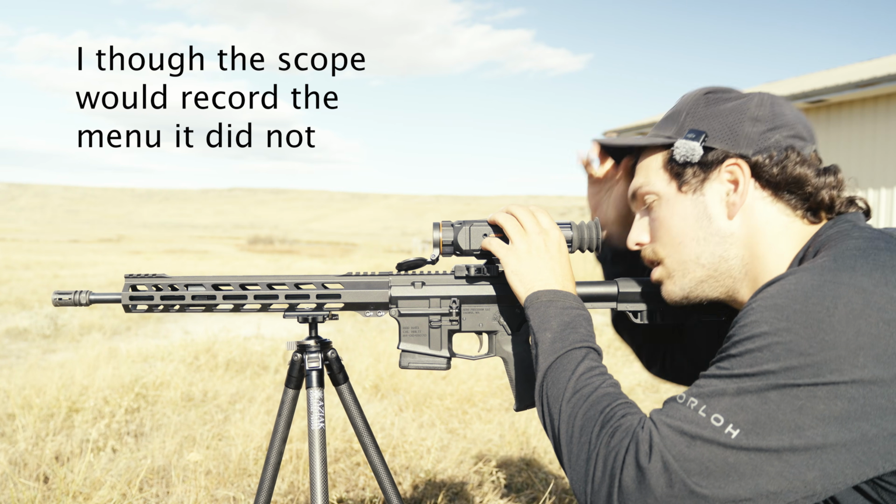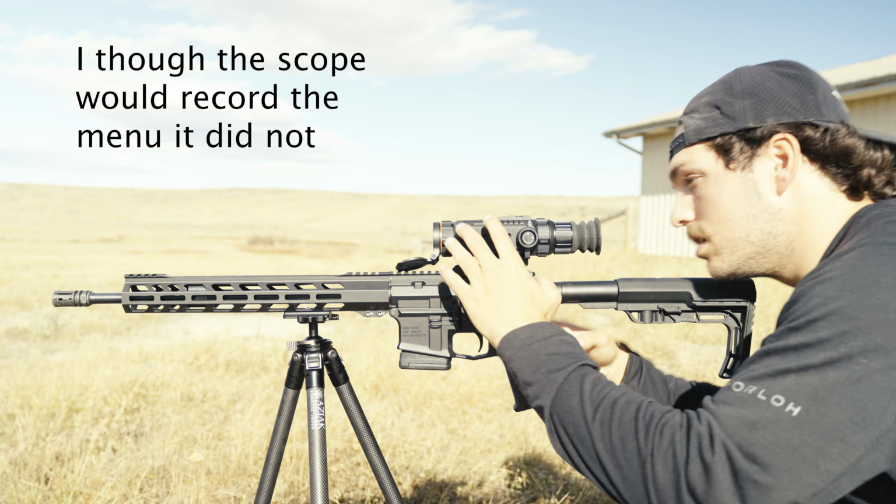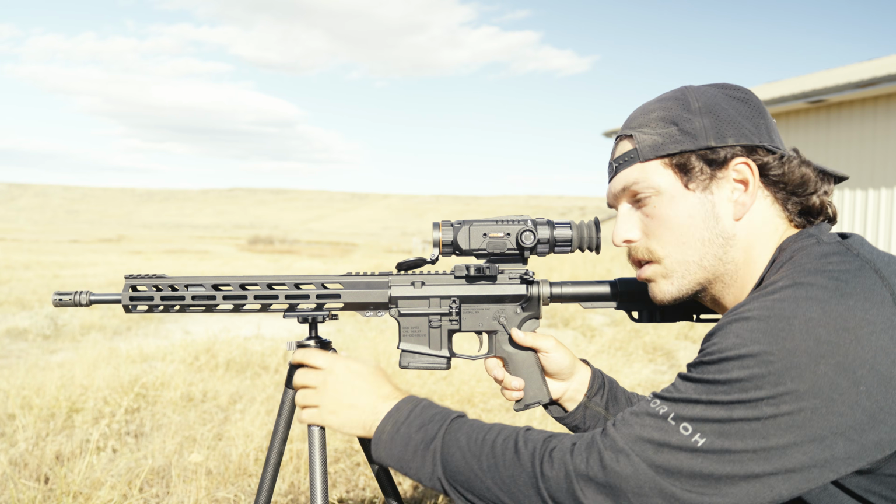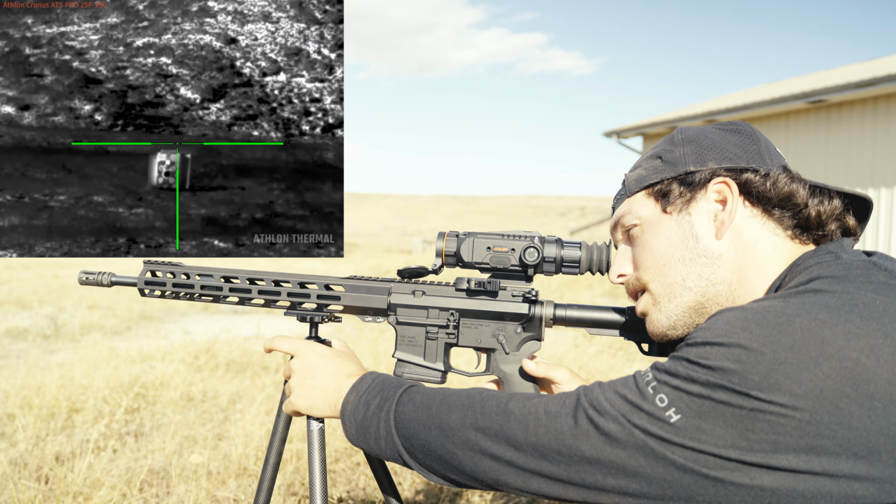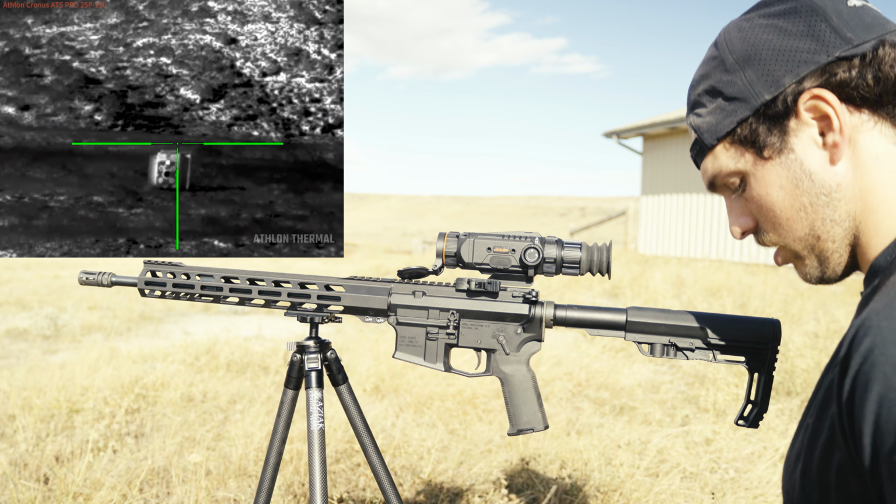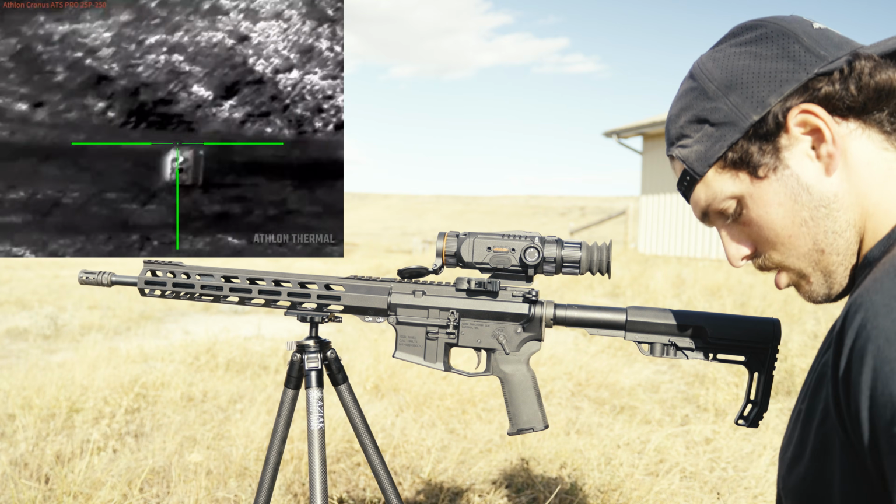And so I'm going to hit the record button on here, which is just the power button. You tap it once and it starts recording. And now I can get it set on this target. And it is windy out today. I don't know if you can hear that, hopefully not.